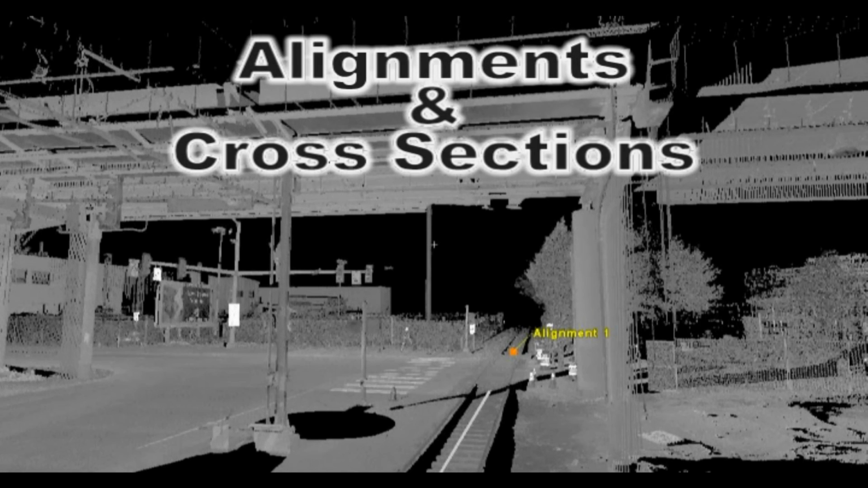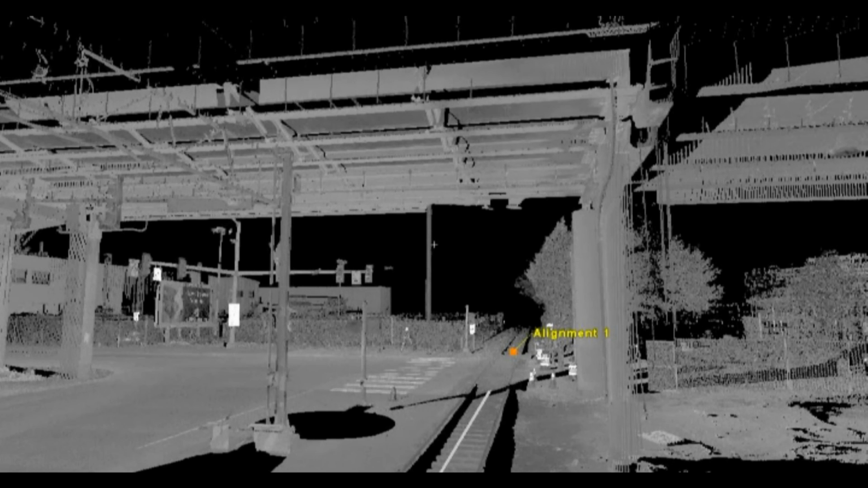Alignments and cross-sections. Horizontal and vertical alignments can be either created within the point cloud or imported from an external source. The alignments can then be used to generate cross-sections and surface profiles, or relate scan data to the station and offset information in the site plans.